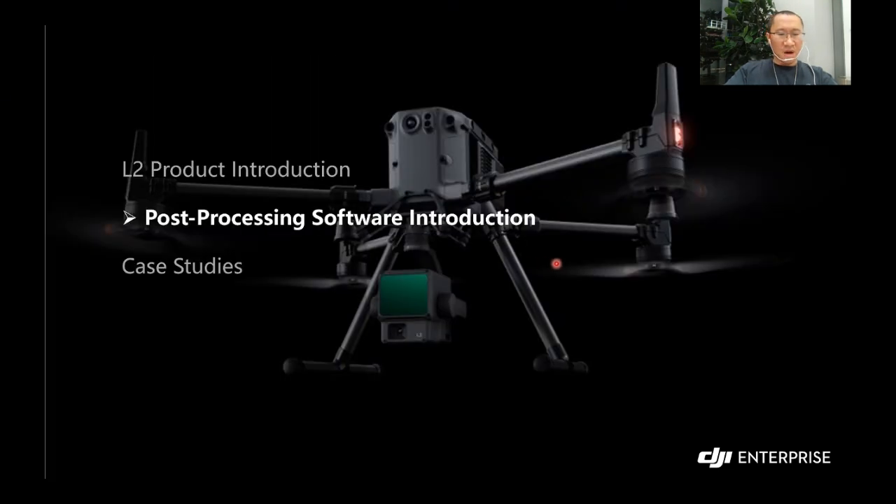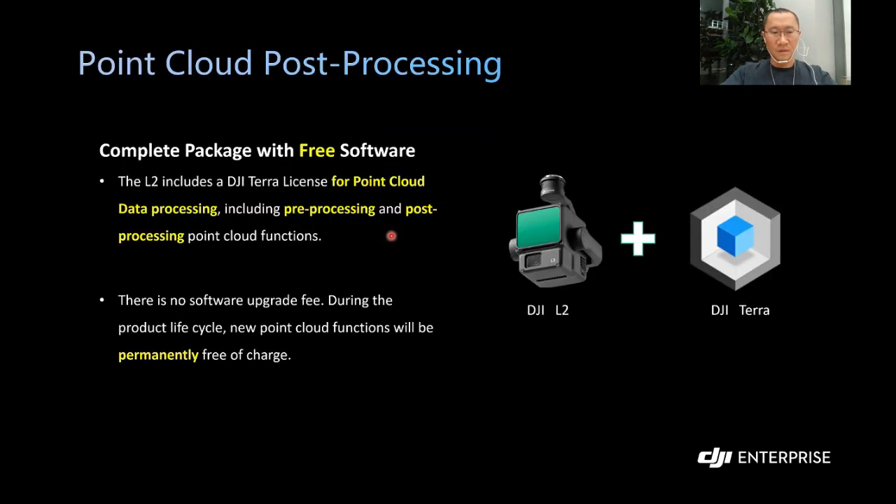Okay, so the second part, let me introduce the post-processing software. We have equipped the L2 with a complete package with free software. Because the L2 now already includes a DJI Terra license for point cloud data processing, including the pre-processing and post-processing for the point cloud function, there's no software upgrade fee. During the product lifecycle, even new point cloud functions will be permanently free of charge.